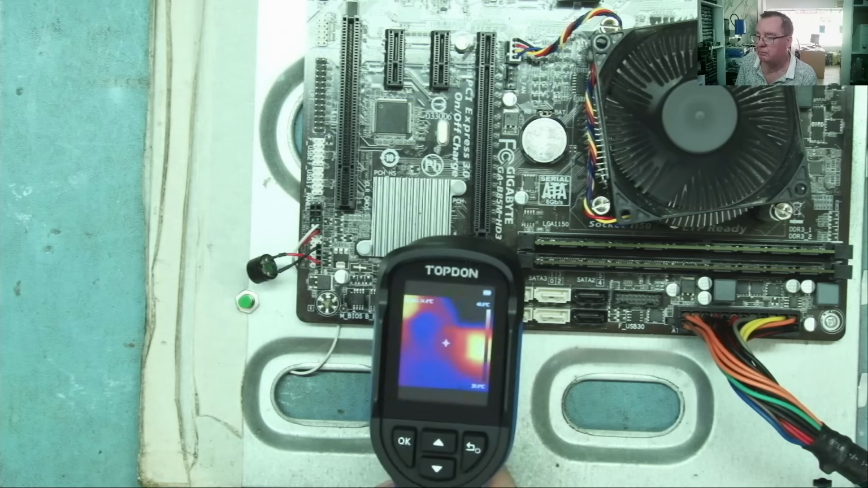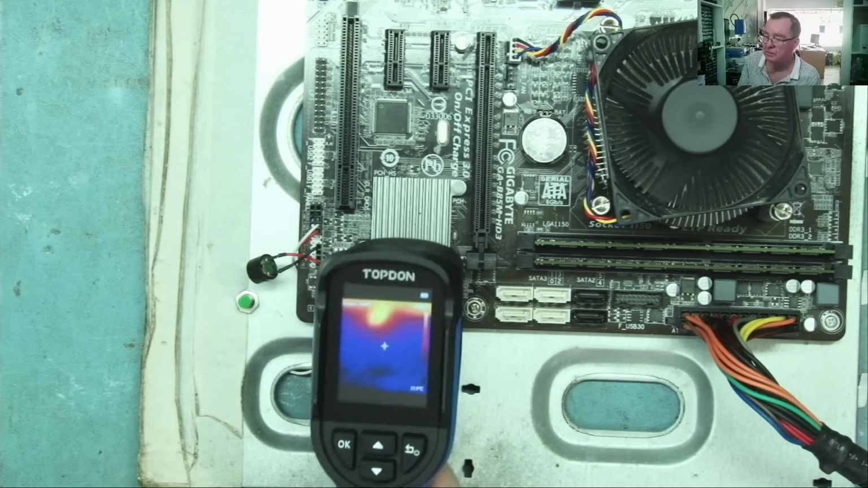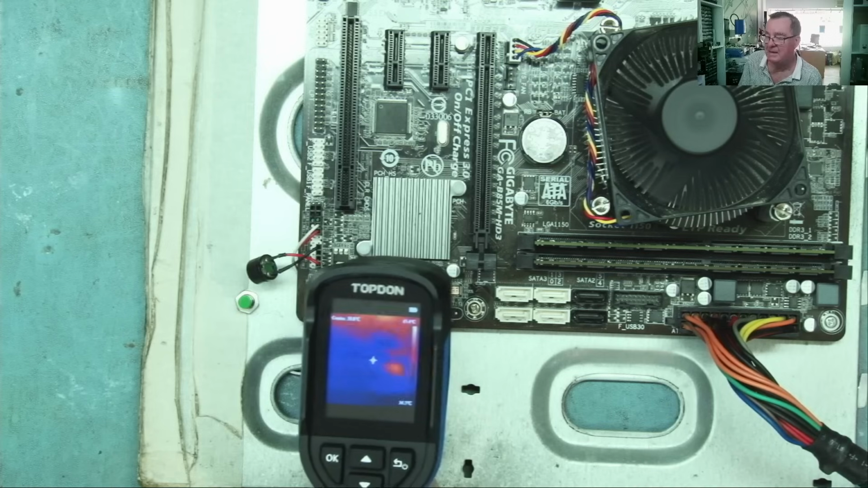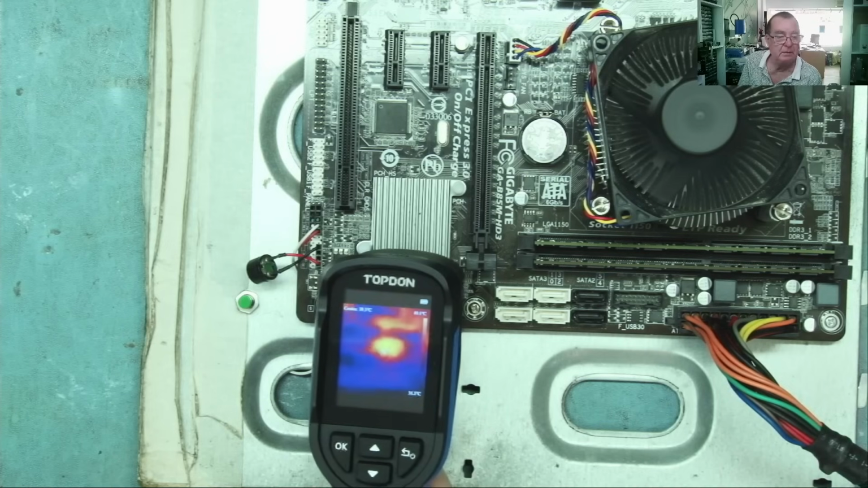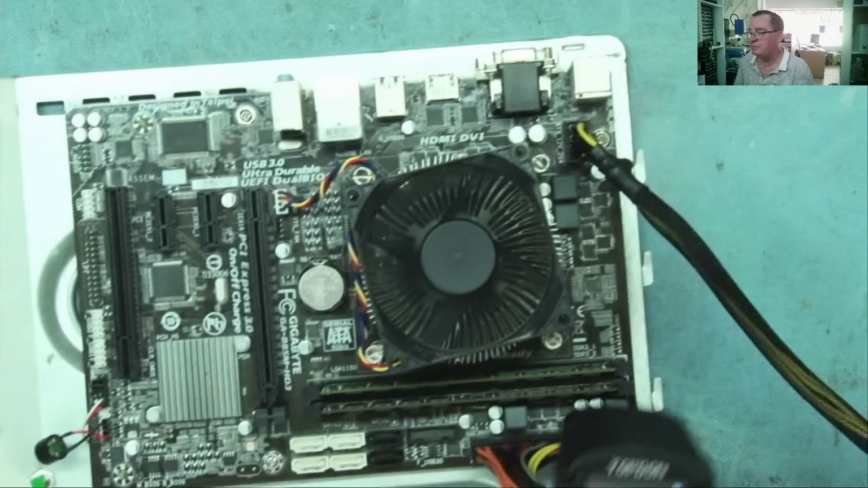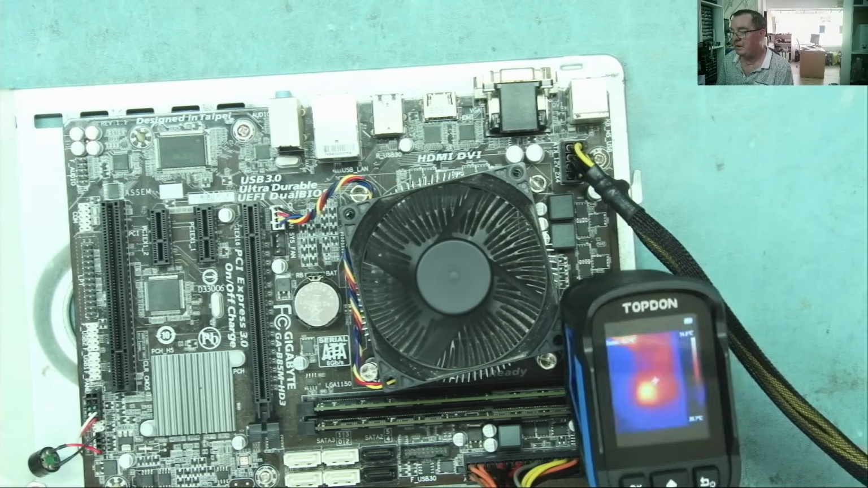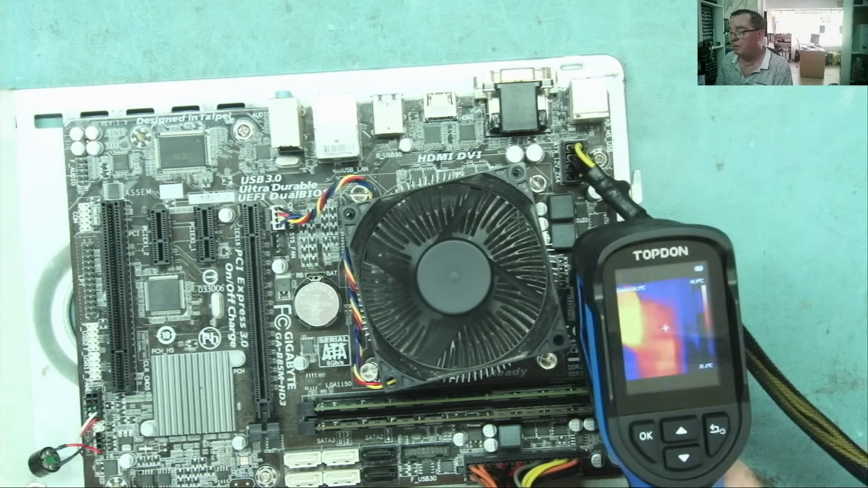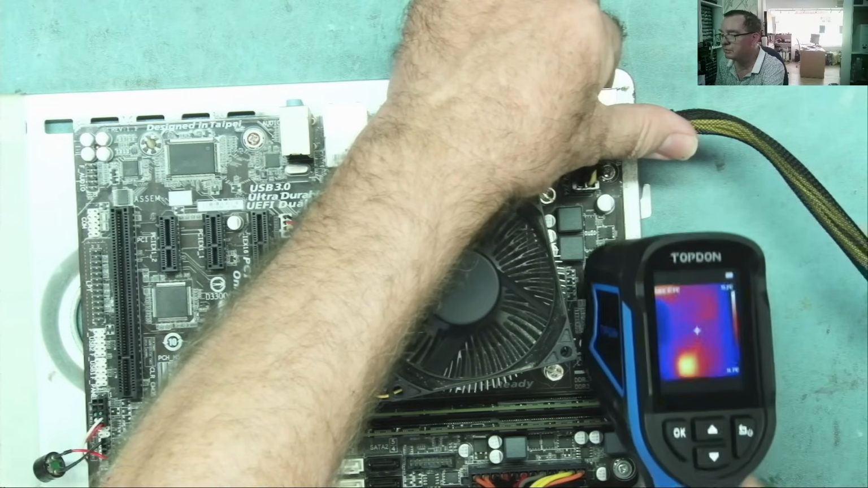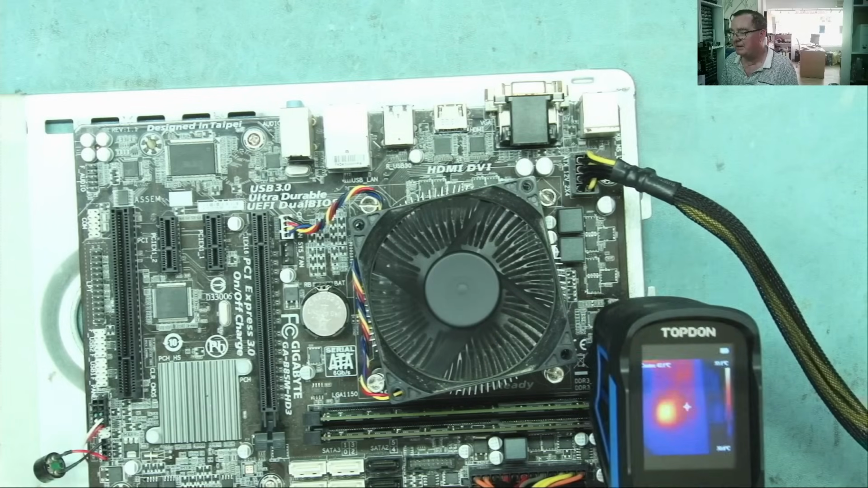They're not really designed for close-up work like PCB inspection, certainly not at component level, but that's not really the intended uses that they would have for this type of camera. Okay, let's look at the VRMs on the other side. You can see things which are warm, but you can't see tiny individual components on the board. But as I say, that's not really the intended use for this type of thermal camera.